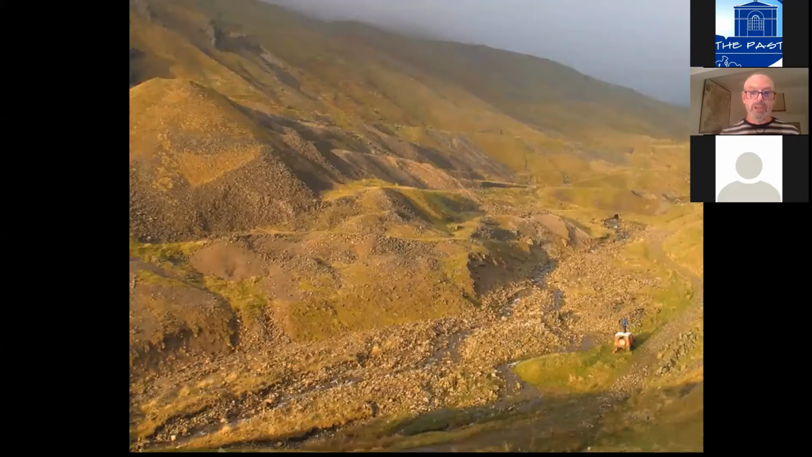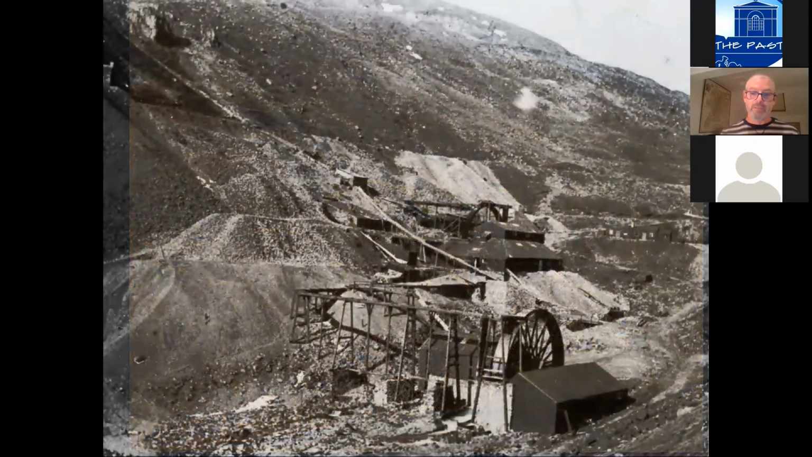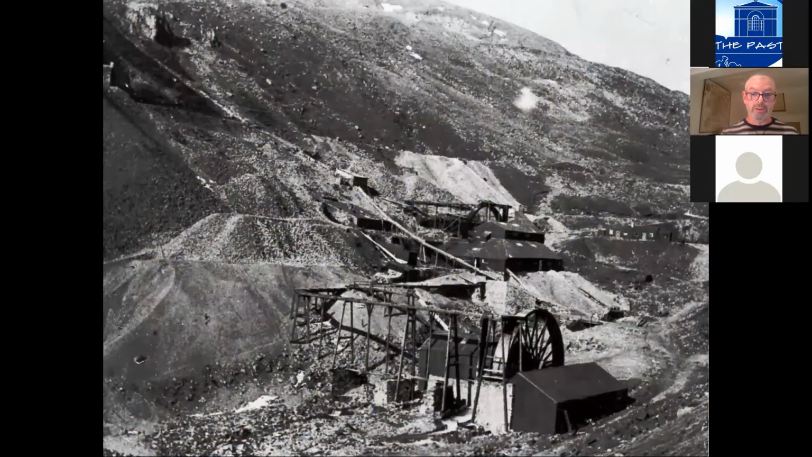Scordale, as you can see from this image, is a valley that has been utterly transformed by mining over several centuries. This is what that same view used to look like in the early 20th century. You can see that all those structures have gone now. Many preceding structures have also disappeared, and all that we're really left with is the archaeological deposits on and just below the surface.